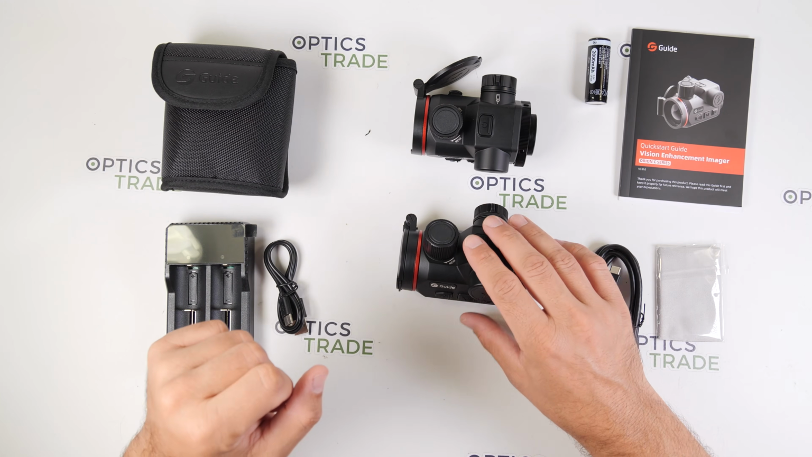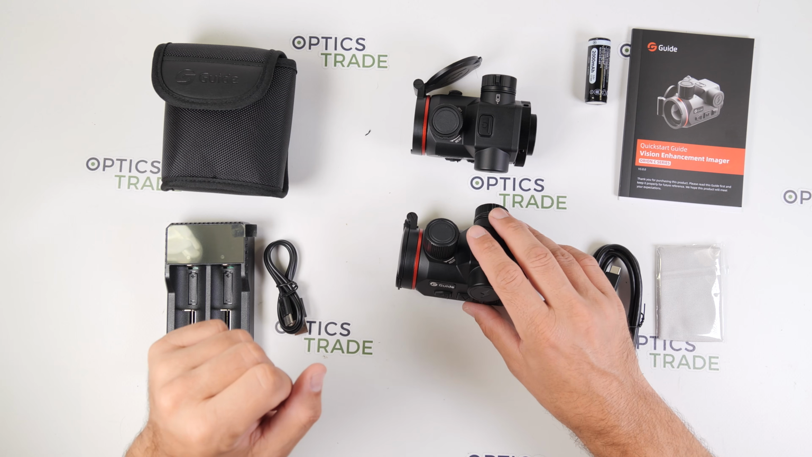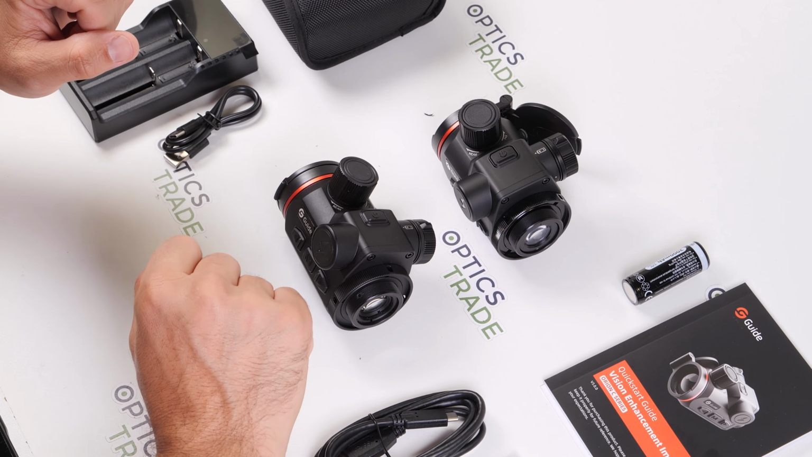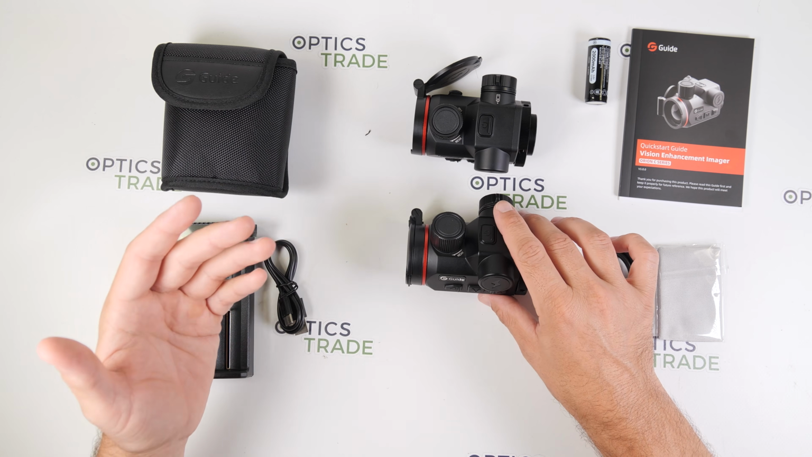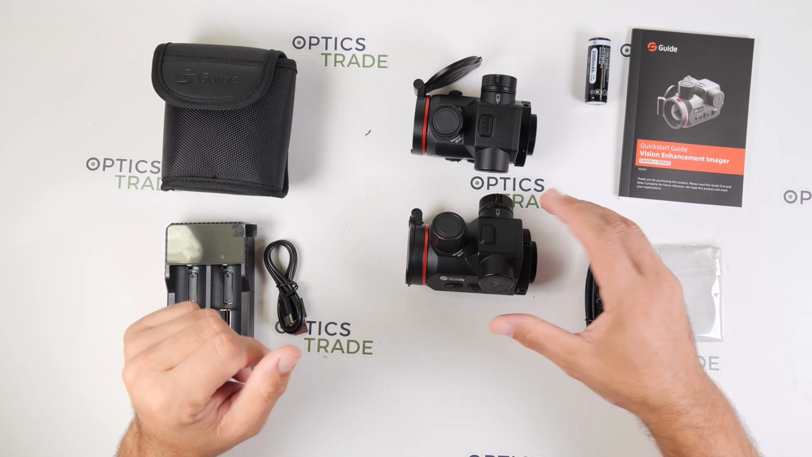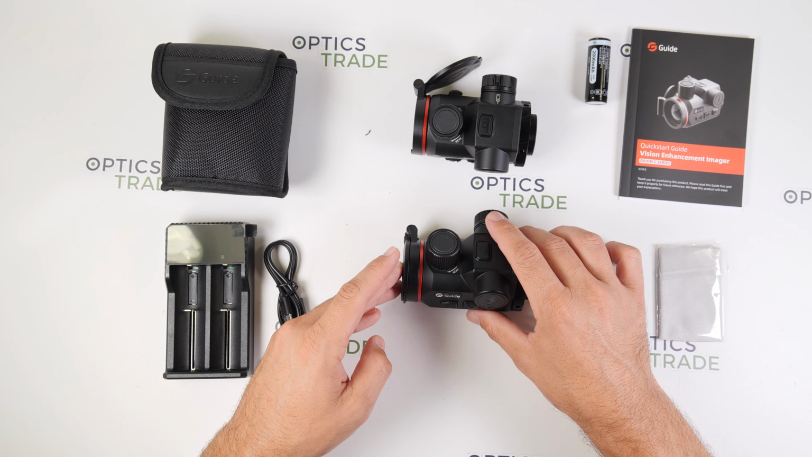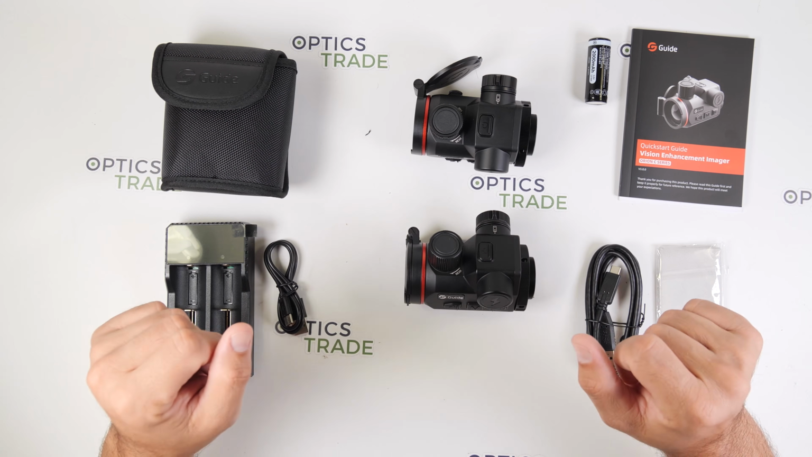Then what I really like is also the great image quality and that it can be used with daytime scopes up to 15 times of magnification. And lastly, that Guide has its own service department in Germany. So if something happens with these devices, you can be sure you don't have to wait very long to get them repaired. Now, where do I see room for improvements?